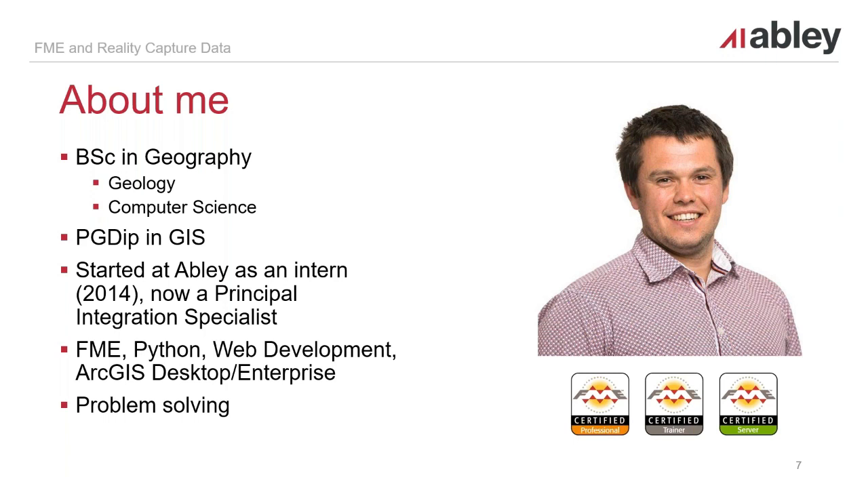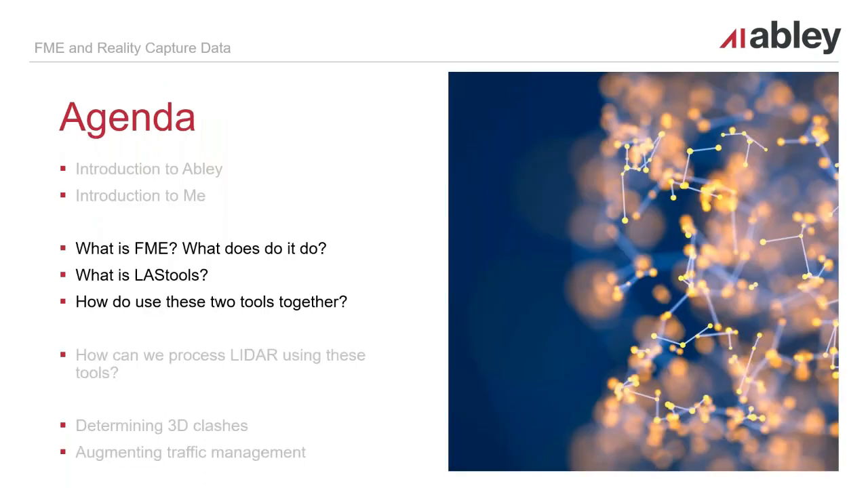My core areas of focus are FME, obviously as I'm doing a chat about it today, a bit of desktop development in Python, web development, and ArcGIS Enterprise, so that infrastructure level. And something that I really enjoy is problem solving: being presented with a problem and then using my skill set to produce a solution.